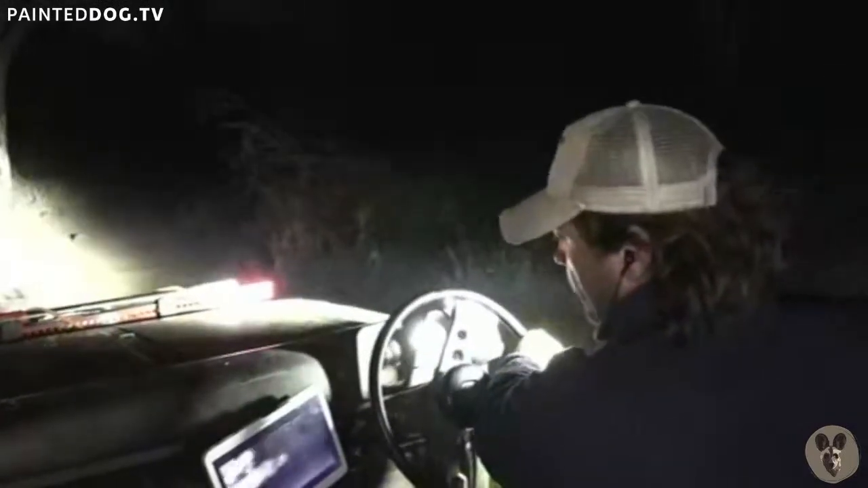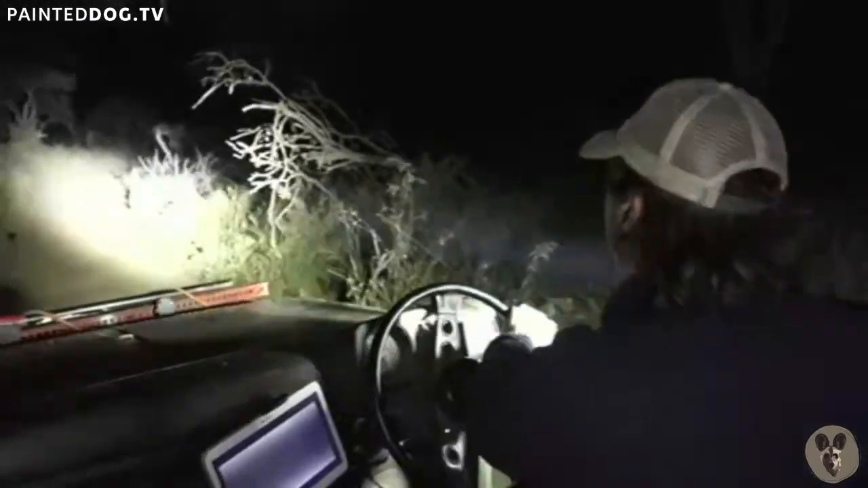Oh, she might be quite hard to spot amongst the rocks, eh? So I'm just going to turn around so we have a different angle. We were tracking her. She gave me a hard time tracking this morning. And I had a theory that she might have left the cubs in this rocky ridge.